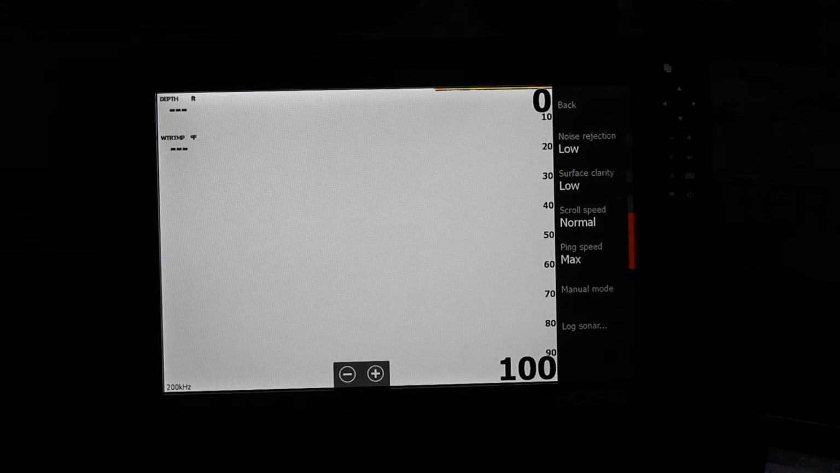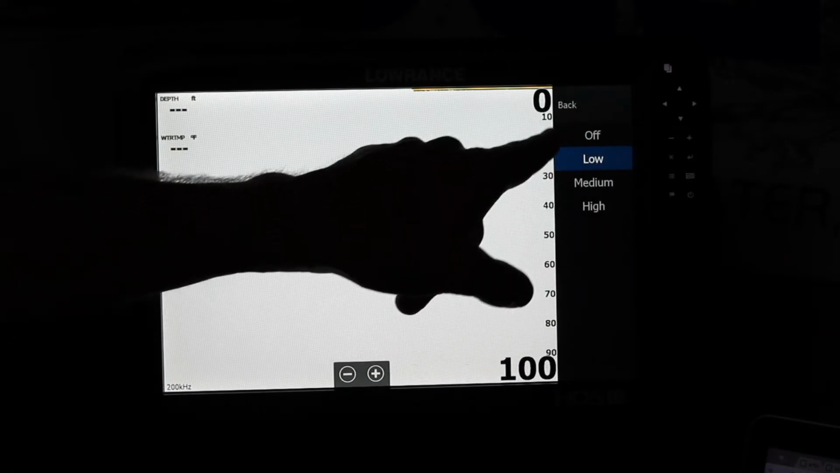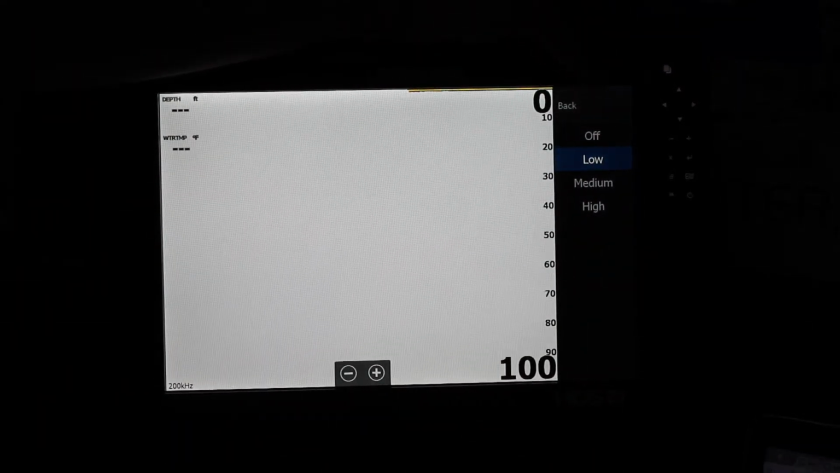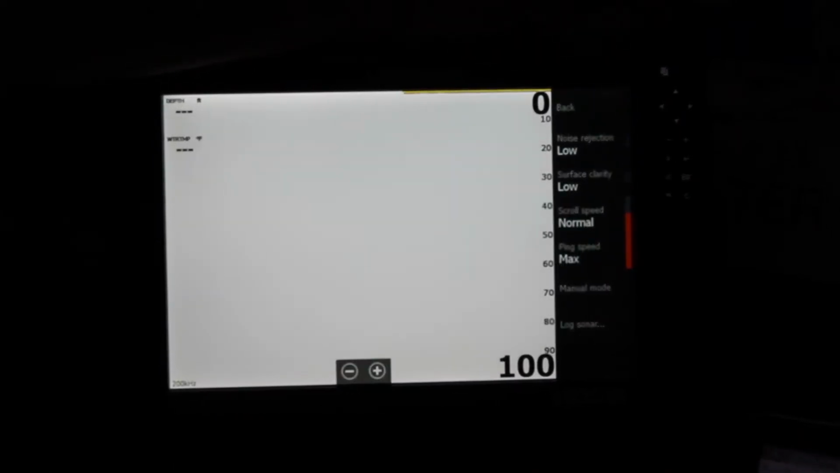Noise rejection, I'm going to keep it at low. What this is going to do is basically determine how clear your screen is going to be, but if you do too much, you can actually miss fish. So I'll just go ahead and leave that on low. Surface clarity, same thing. I'm going to keep that on low. I don't want it to be too high. Noise rejection and surface clarity are very similar. I like to keep them low because I don't want to miss any fish. It will make your screen a lot clearer if you set it higher, but I like to keep it on low.